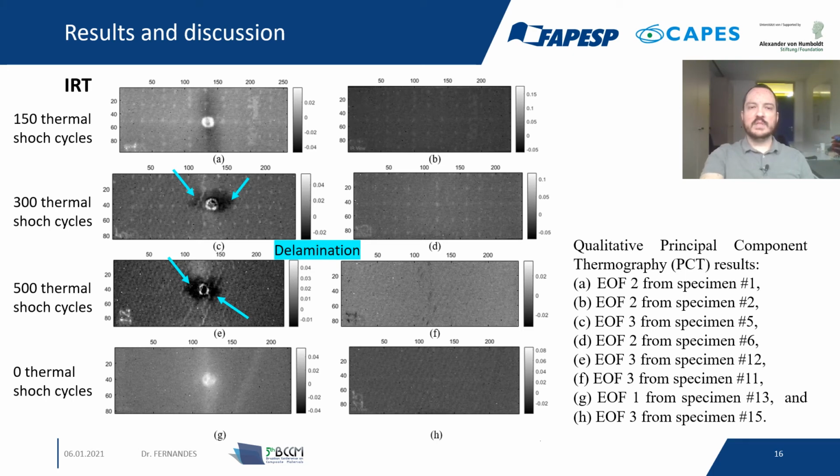We can also see, especially in the specimens with the higher number of thermal shock cycles, that delamination around the impact has been formed. So there could be interply and intraply debonding here. And also we can see cracks in the specimens.